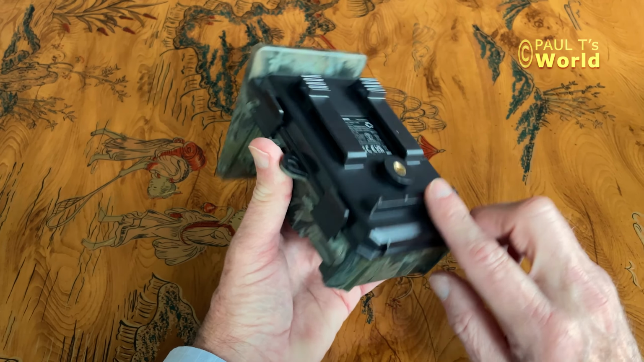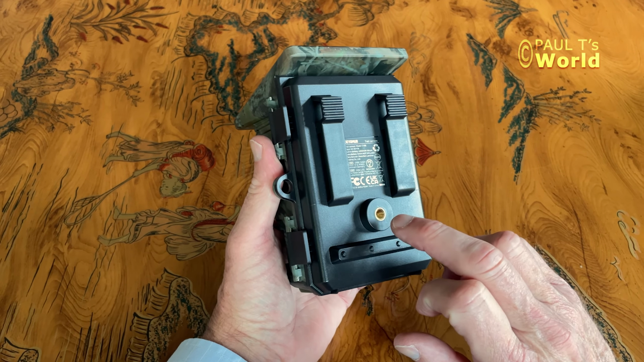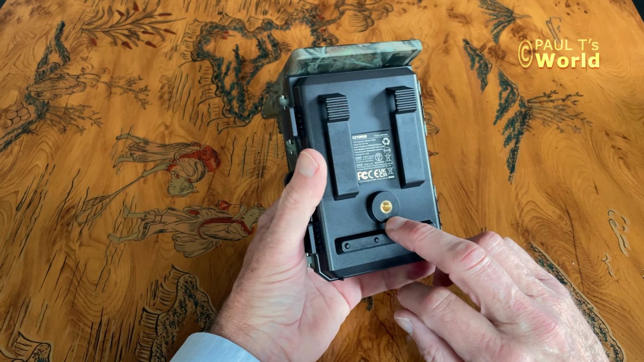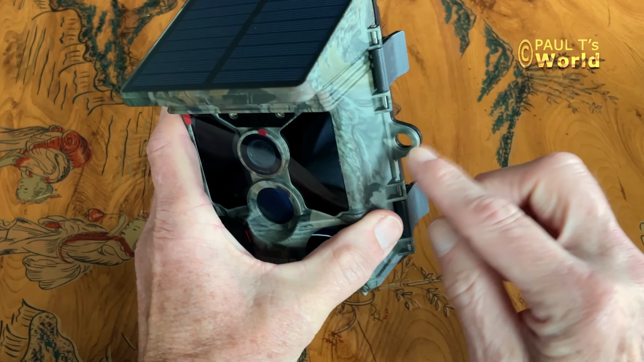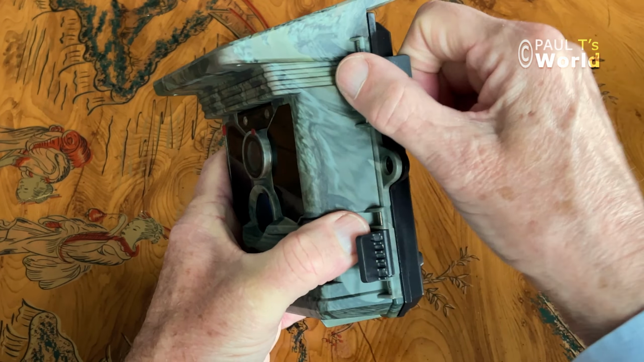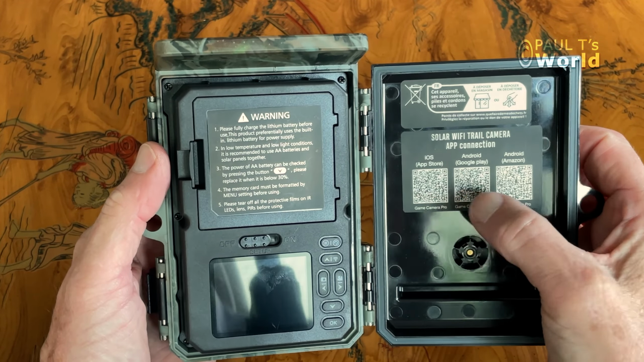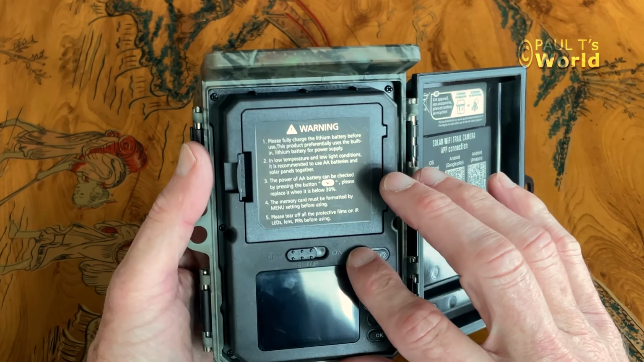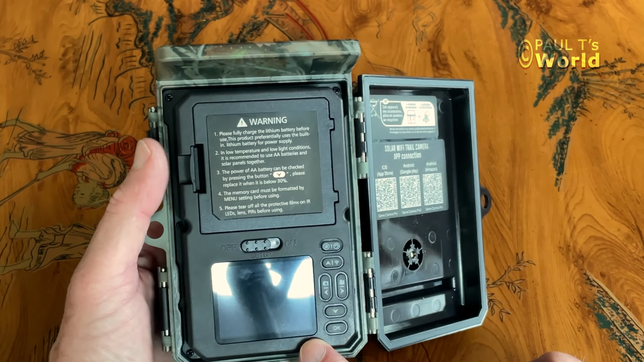Now generally tripod mounts are at the base, which I think I prefer, so this is going to be interesting, attaching this camera to a tripod, which is what I usually do. I've got some eyes here to attach a padlock or so, if that's what you need to do. I've got the QR codes for downloading the apps, Android and iOS. Now I'm going to turn it on and see whether there's any charge in the battery straight away.